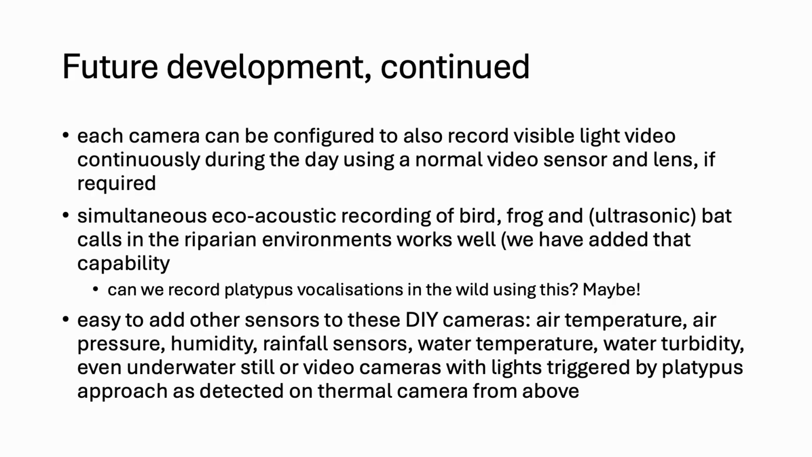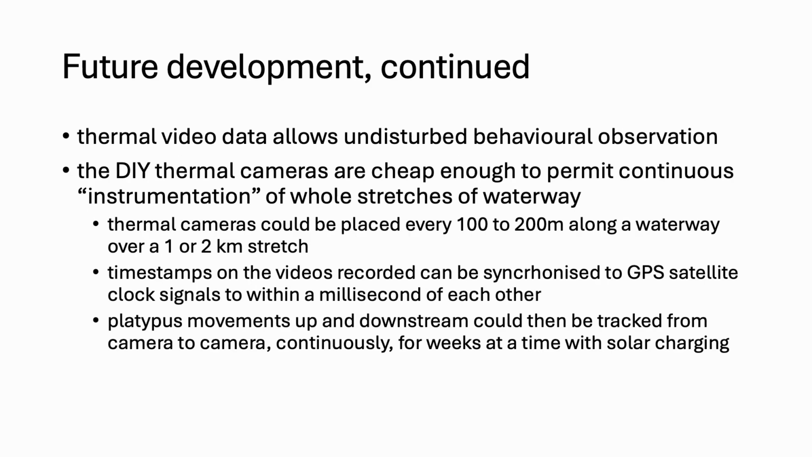And it's also easy to add other sensors to these do-it-yourself cameras, so air temperature, air pressure, humidity, rainfall sensors, water temperature, water turbidity, or even underwater still or video cameras triggered by the platypus approaching as detected on the thermal camera from above.